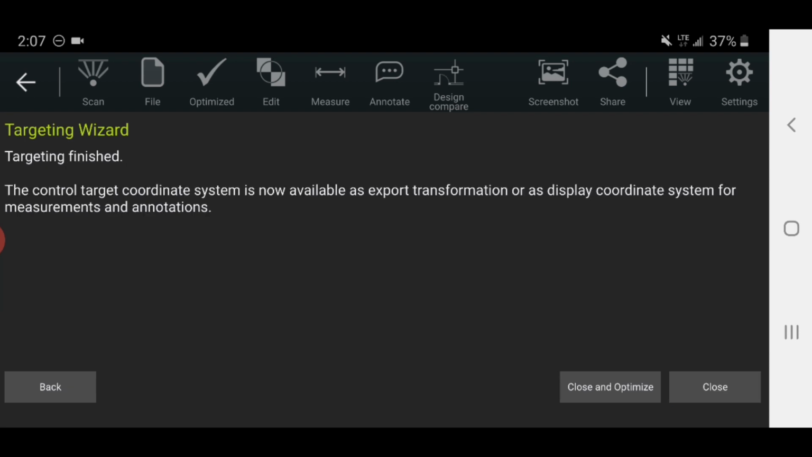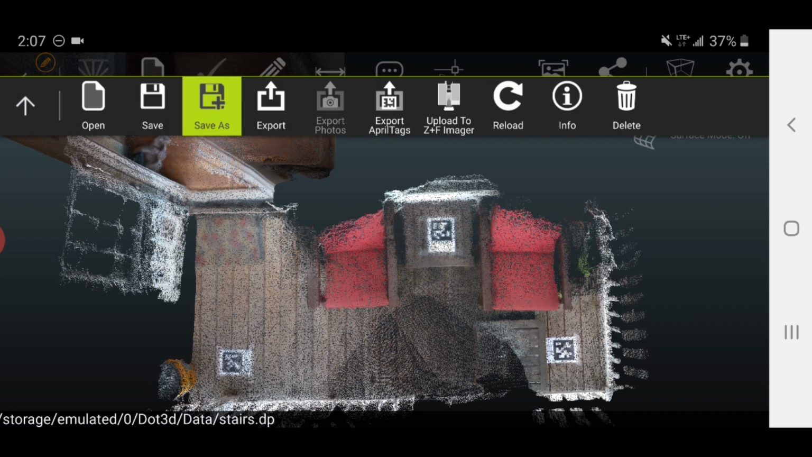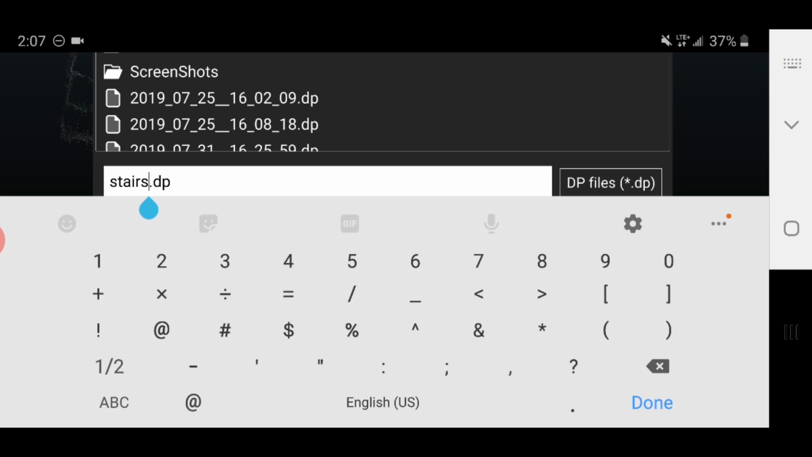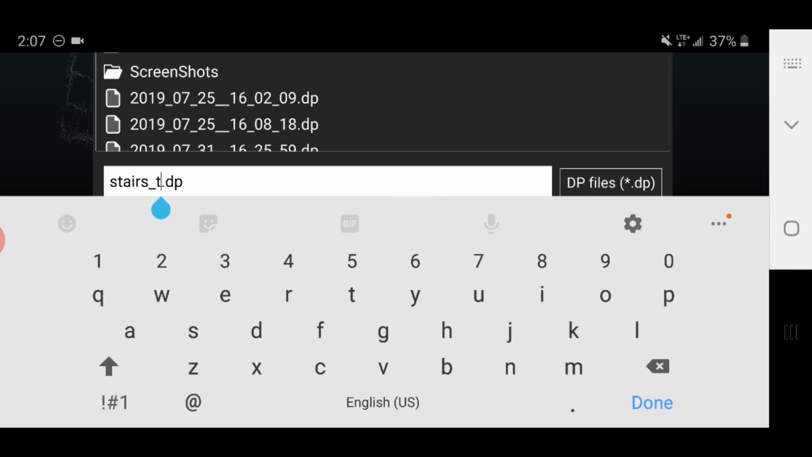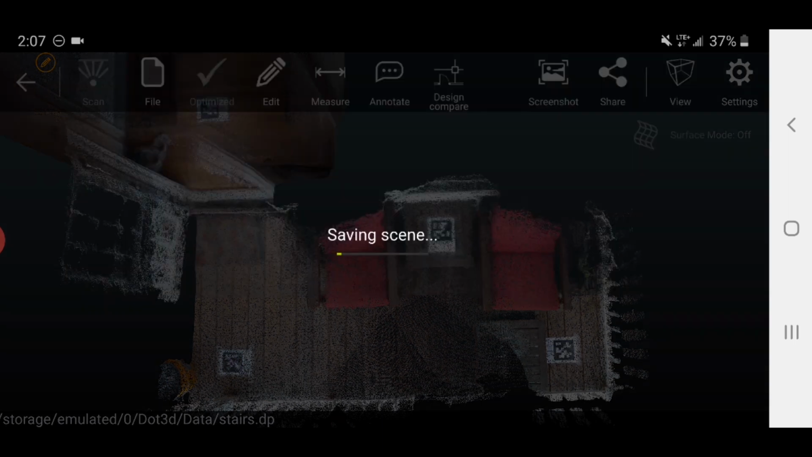And close. The scan has already been optimized in this case. And now when I go to export this scan or save it, I'll go to File, Save As. We'll call it Stairs with Targets, T for Targets. You'll see that I have the Output Transform option now available to me of control targets, so I want to make sure I use that and Save Scene.